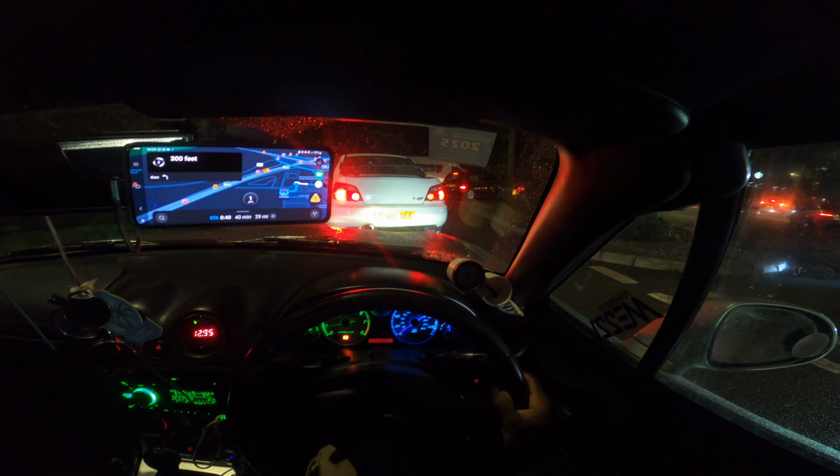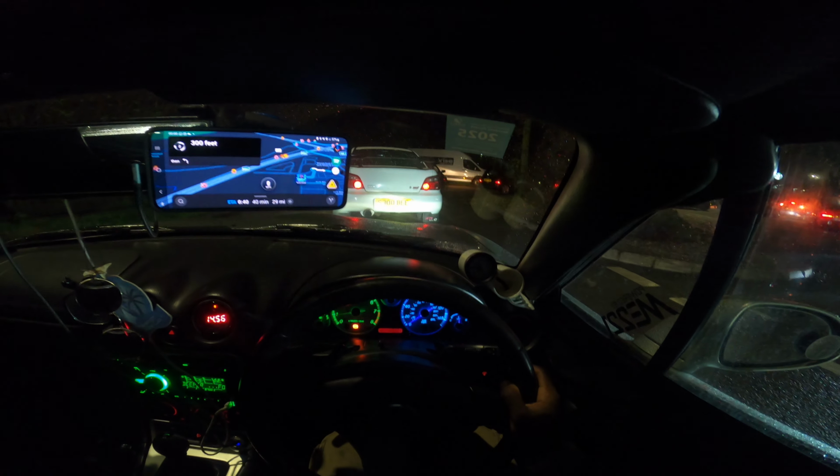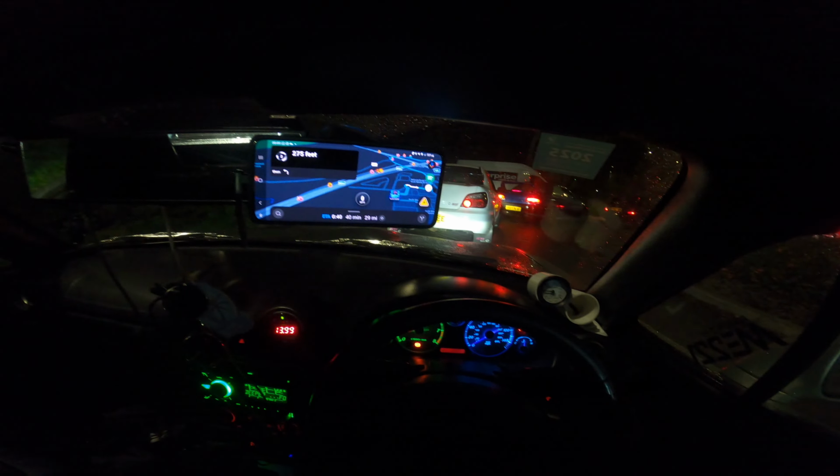God damn. I forget how tiny my car is, bro. Why does that WRX look like a monster truck compared to me? About to be crushed. Yeah, my shit's still recording. It's officially midnight. It is the 16th of November, I think. I'm losing track of days. Are we gonna get going or not?